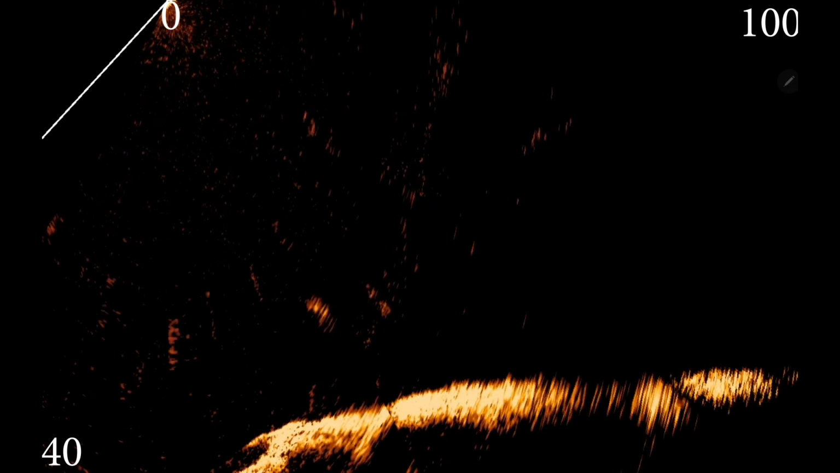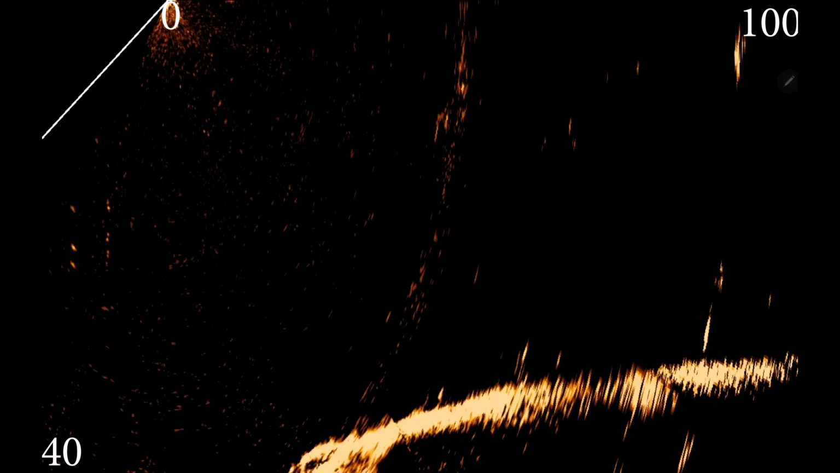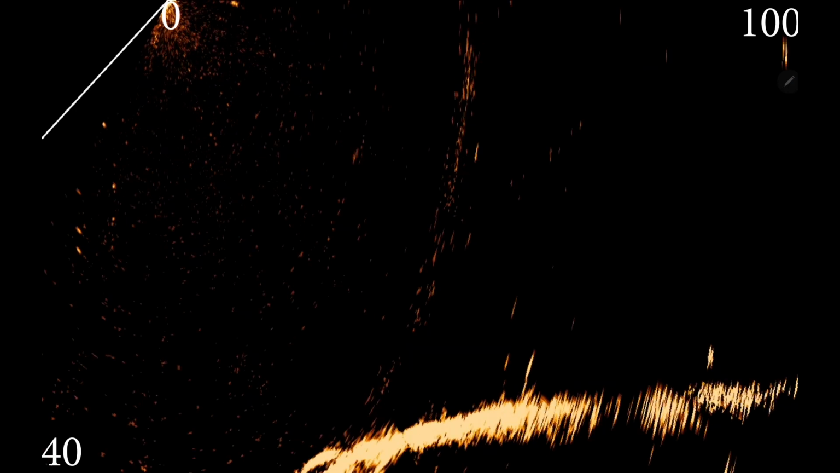One of those, trying to let it drop, see if I can get something to come up and hit it a little bit. Hopefully get a bite. It's a massive ball, and there's just fish all in the middle of it, below it, eating. It's just one of those great things to see.